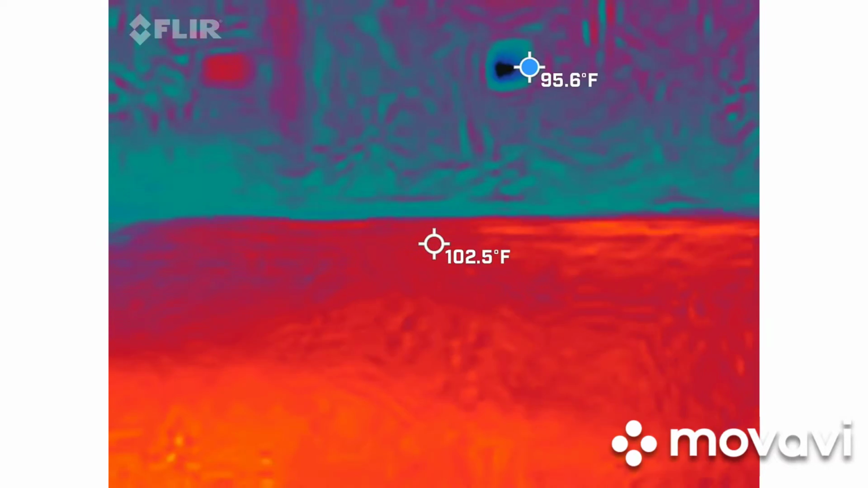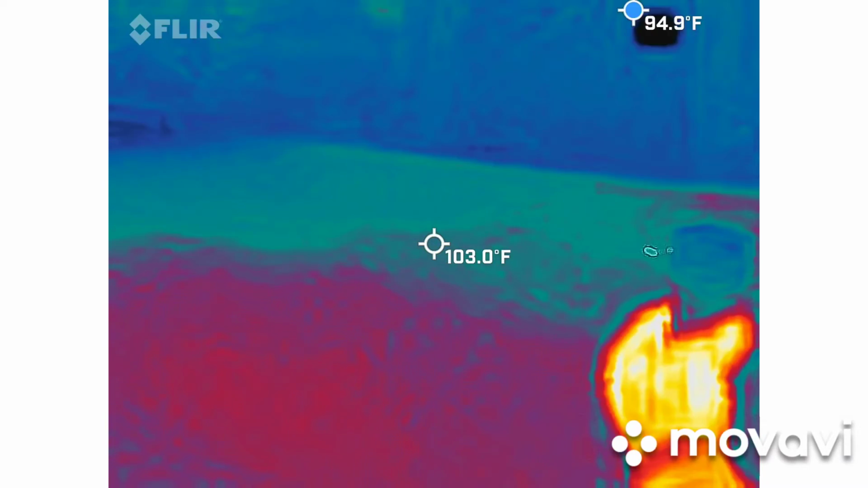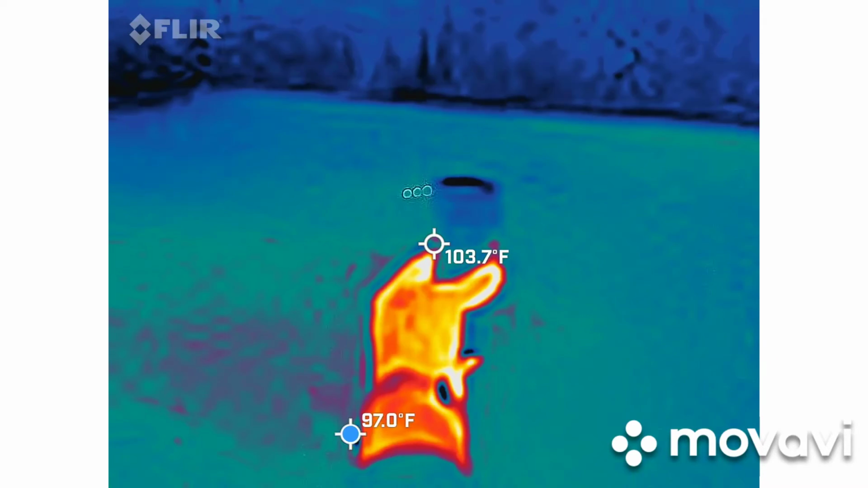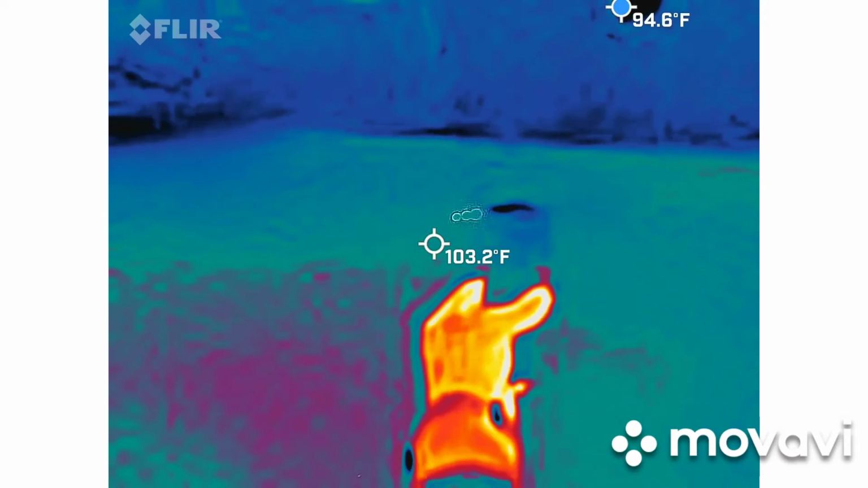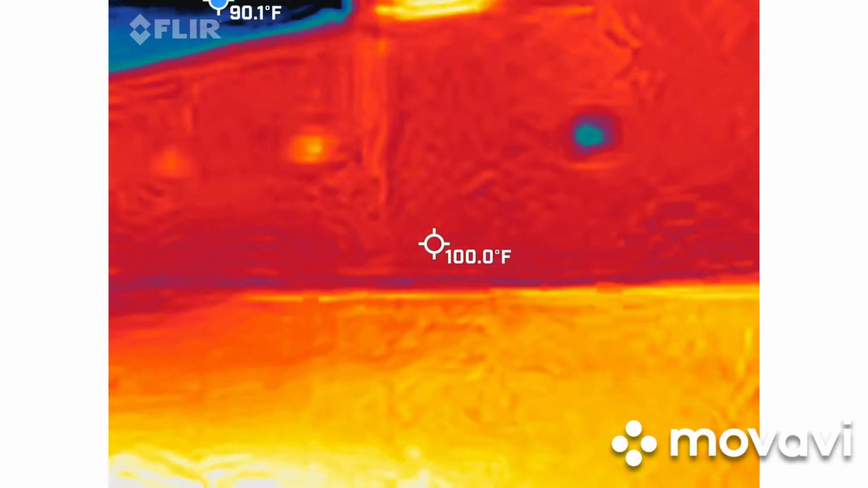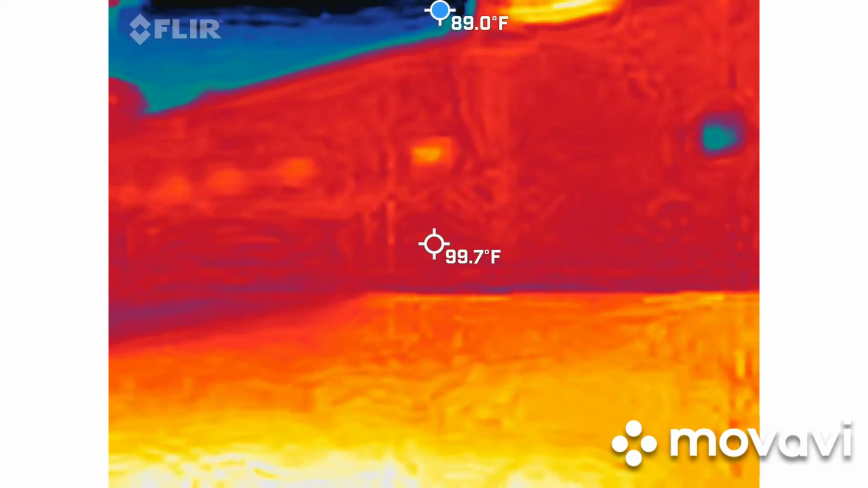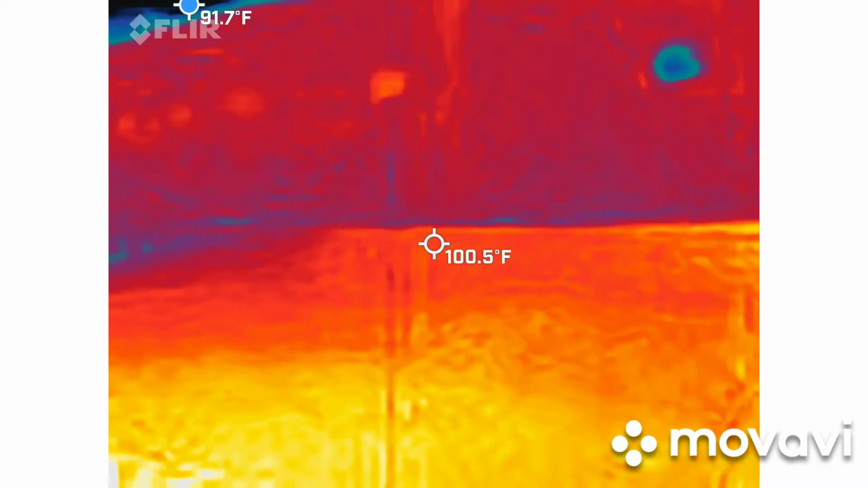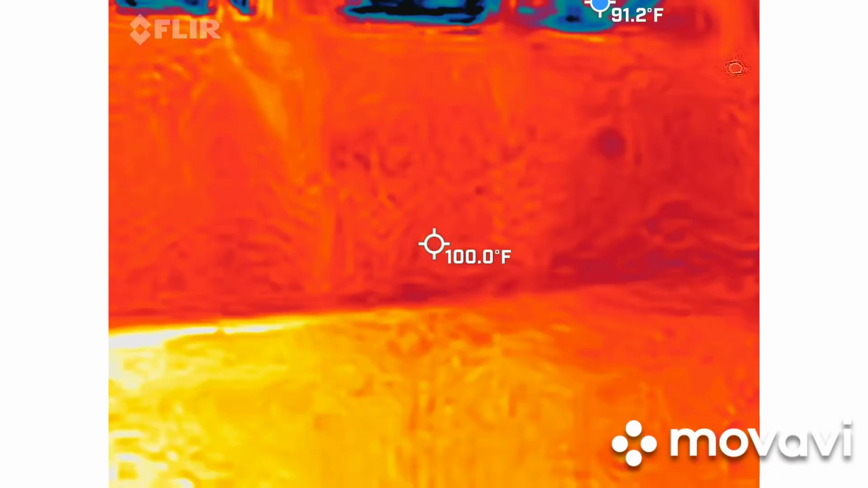Look where I'm at. Go focus across my hand, because I'm getting little red dots here. You see any cold spot out there? No. The only cold spot I'm seeing here is kind of weird. You see the windows? Yeah. I've got one that's blue and the rest are red. So that one with the vent on it is blue. Air conditioning coming out. And over here, it's also blue.